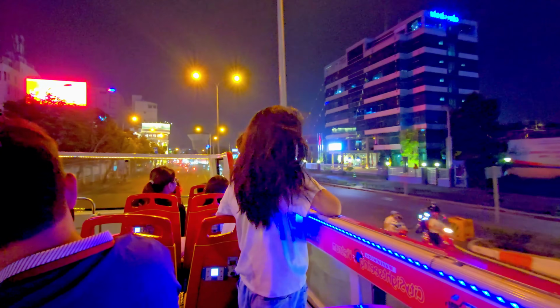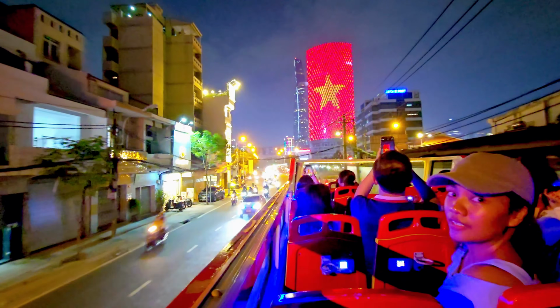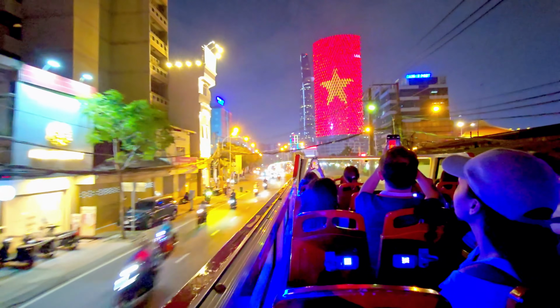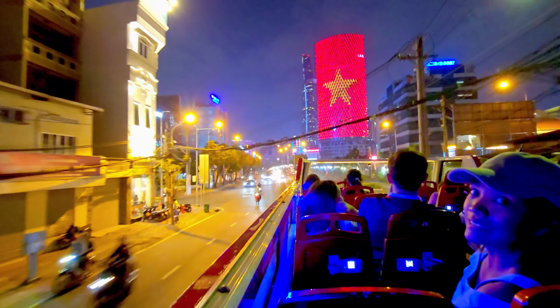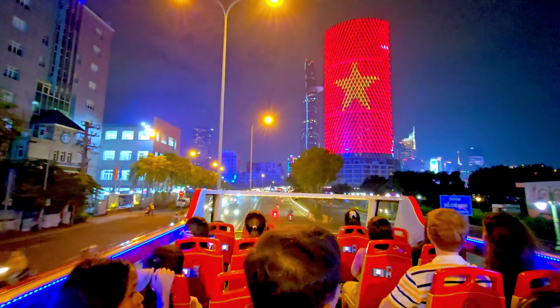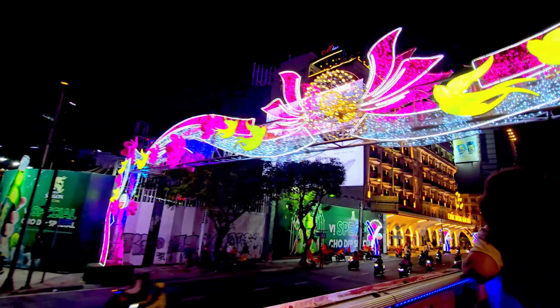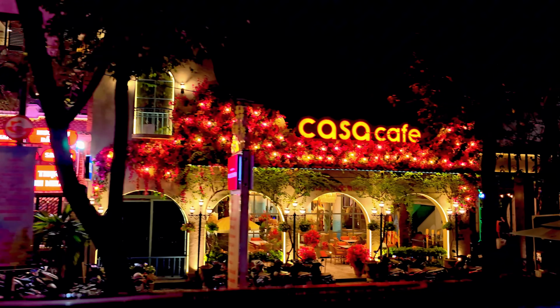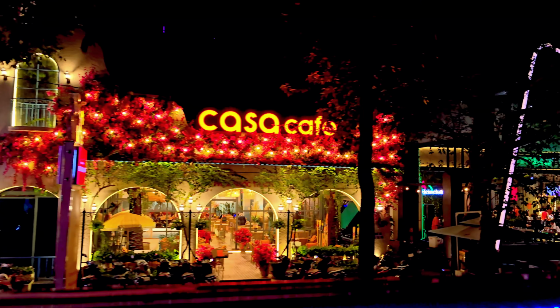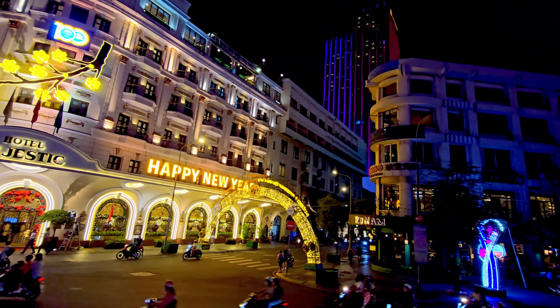You realize you just experienced Saigon from a different perspective, not through crowded streets or busy sidewalks, but from above, where the city looks calmer, more magical, yet fully alive. The tour ends, but the feeling stays. A memory of Ho Chi Minh City at night, a city of stories, of light, of history, a place where the past and future dance together in the open.